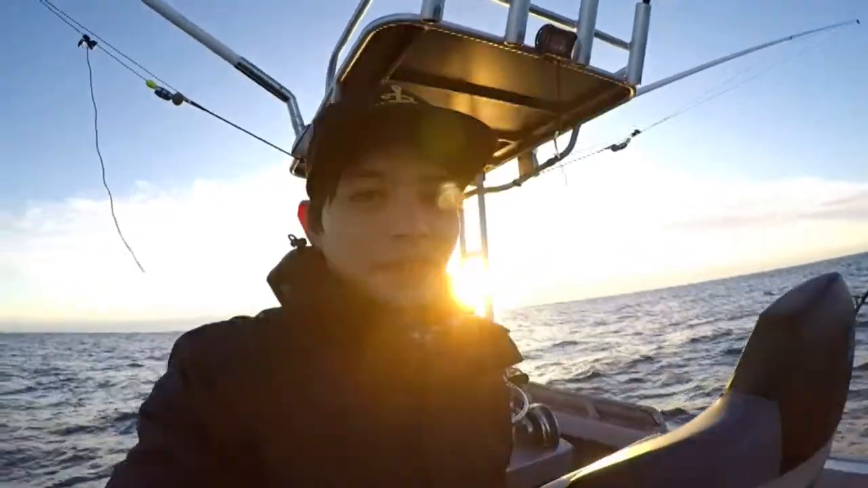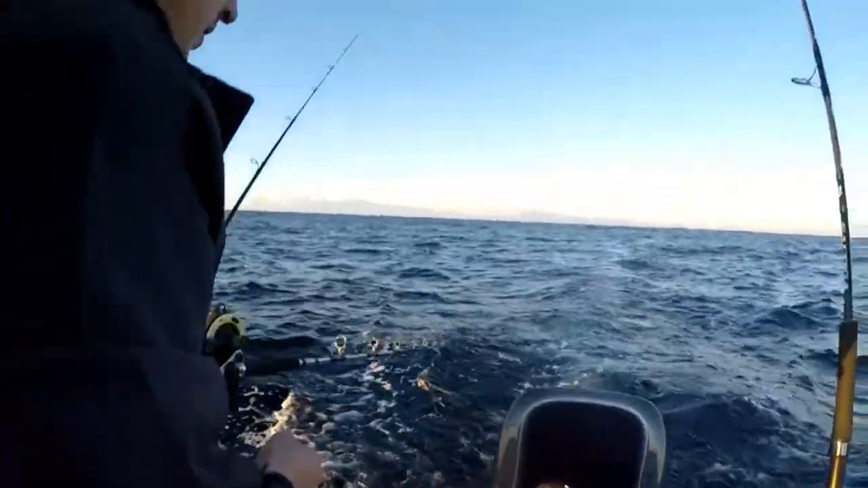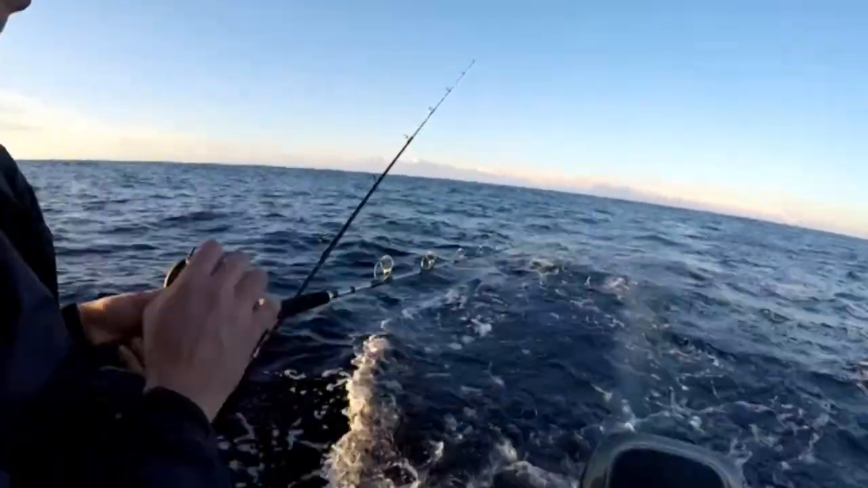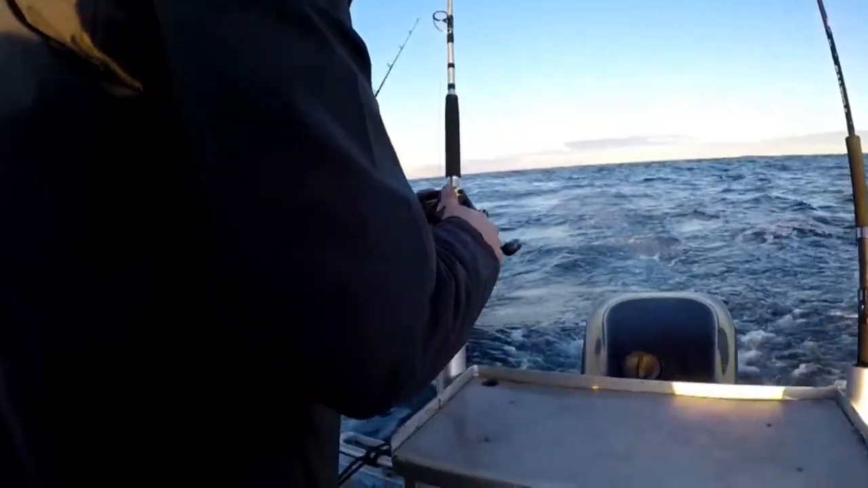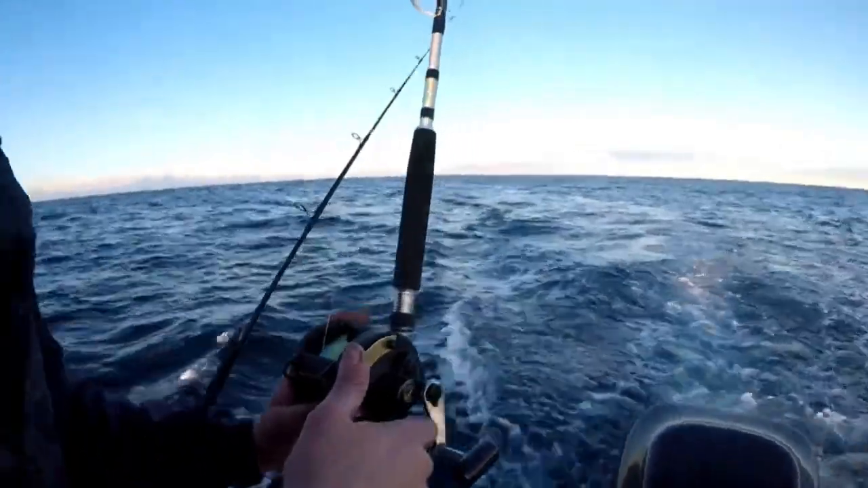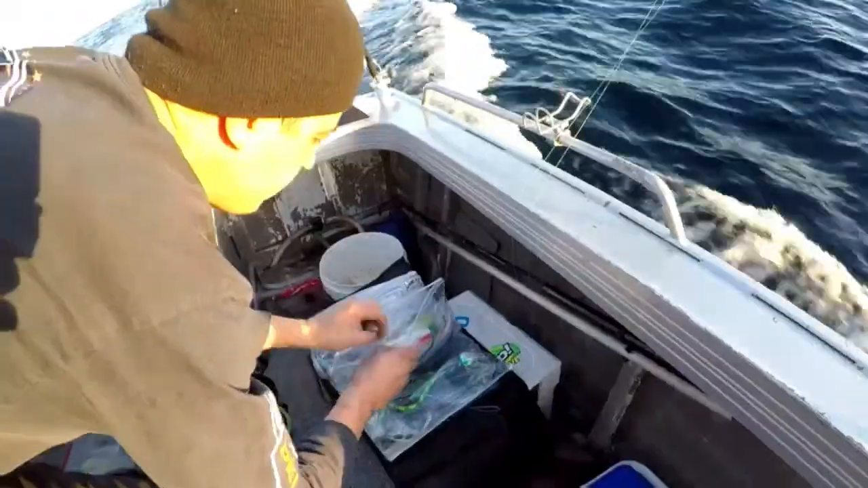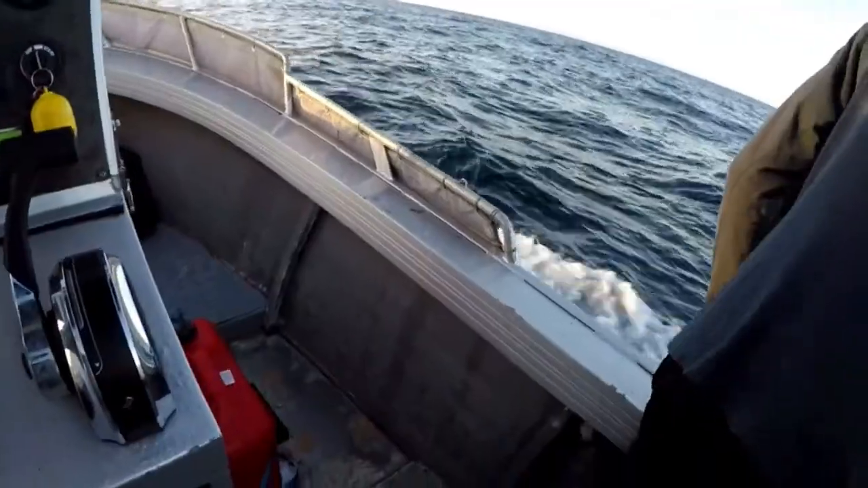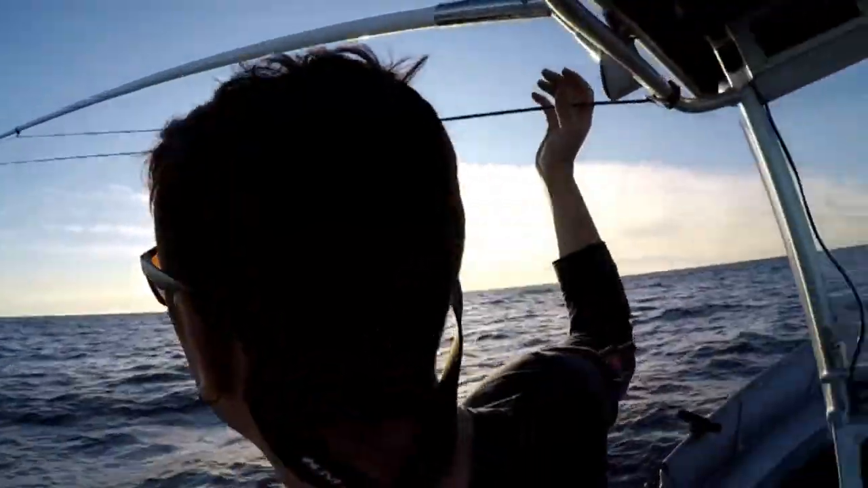Yeah, we're gonna put out a spread of lures, see what we get. So Terry's just clipping on a diver. I'm gonna set that down the back. How many meters are we setting it down? It's still about 9 meters more or less. Rightio, so we just set the last of the spread. Now we just have to wait. Fingers crossed we get a bite.